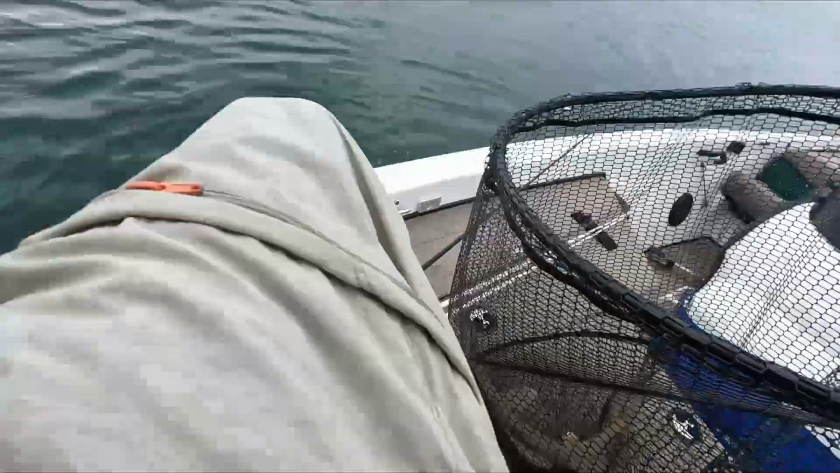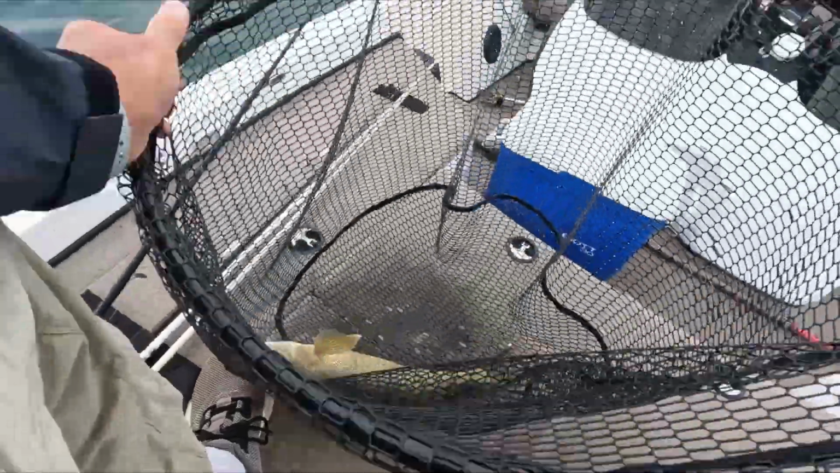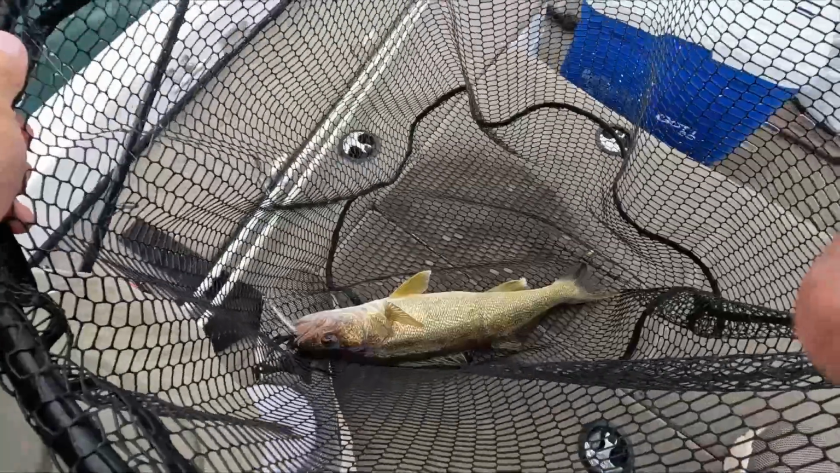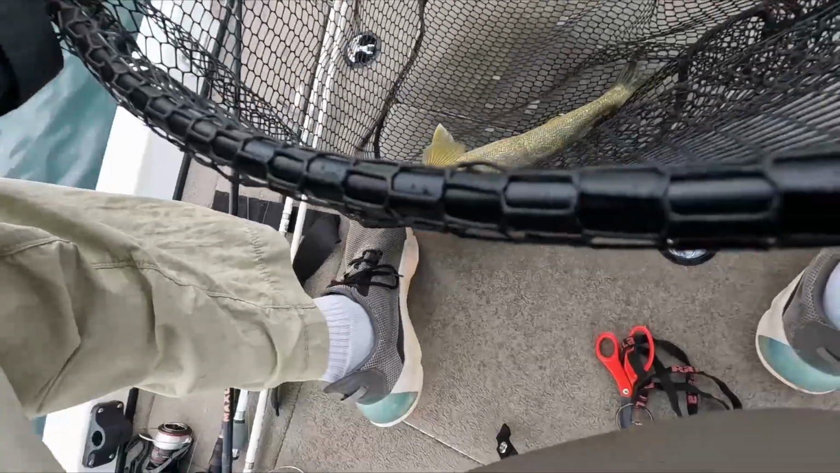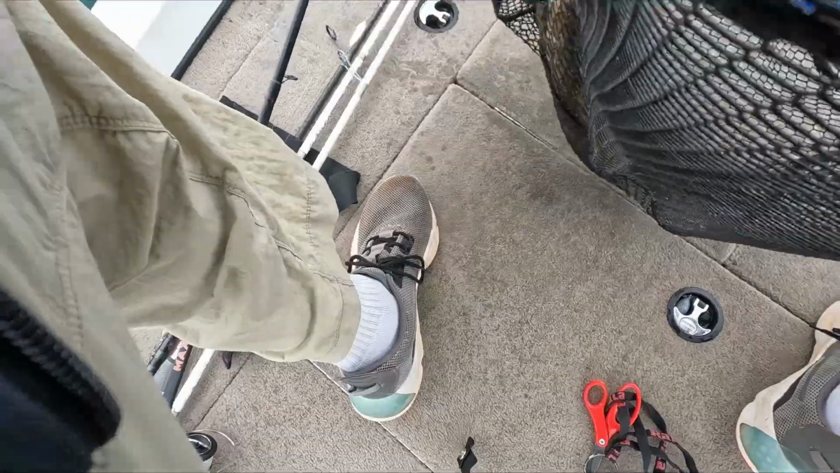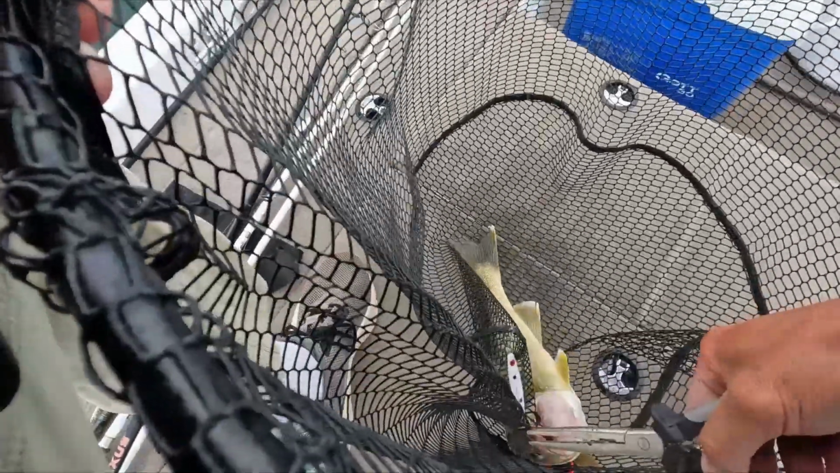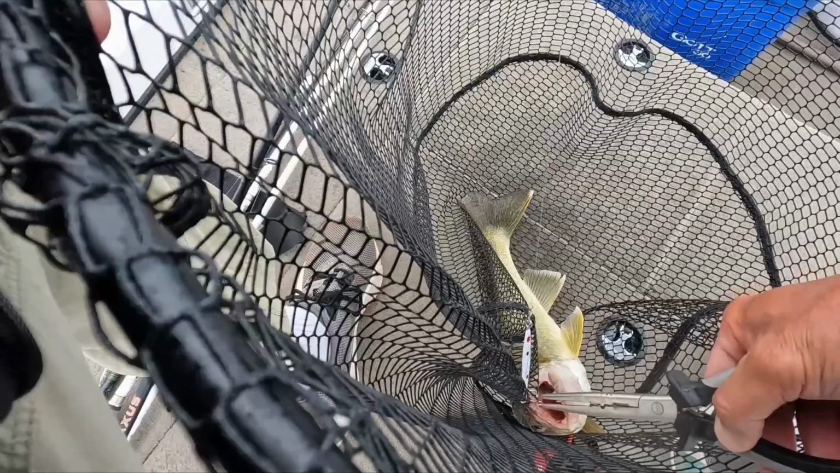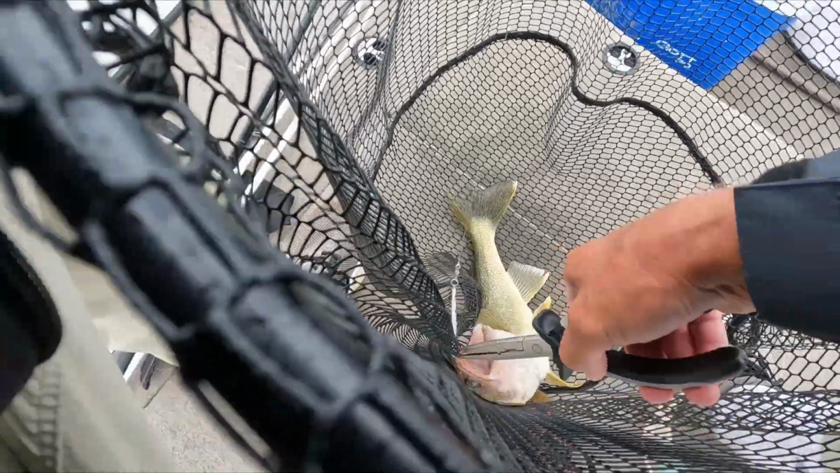Plenty big though. Plenty big to fill the limit. Got that camera on just in time. Saw those fish, I thought that's a possibility. Pinks did well.